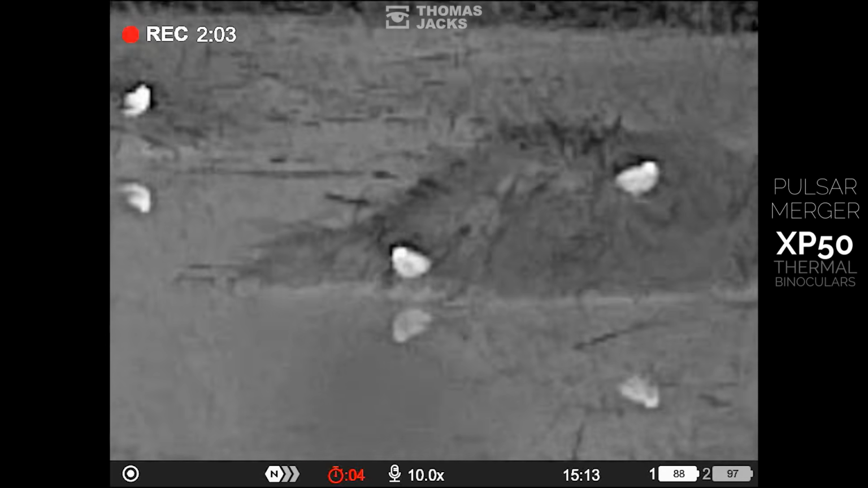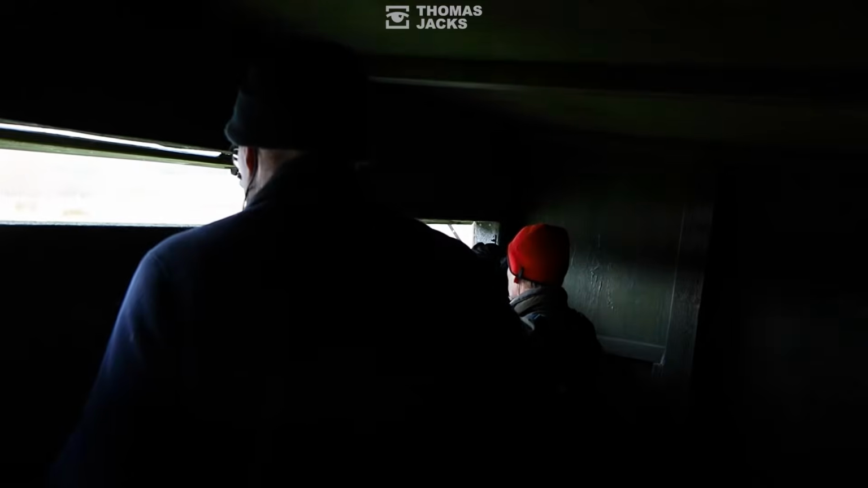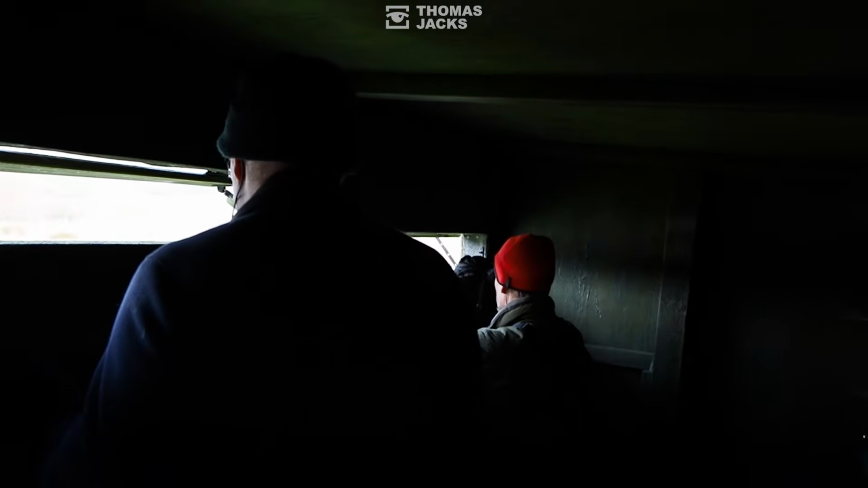So what we've got here is just a few that are left that are just roosting up and just getting through. And then tonight they'll feed heavily. But you see, snipe can vary enormously with their weight. They can be 95 grams, they can be 120 grams.